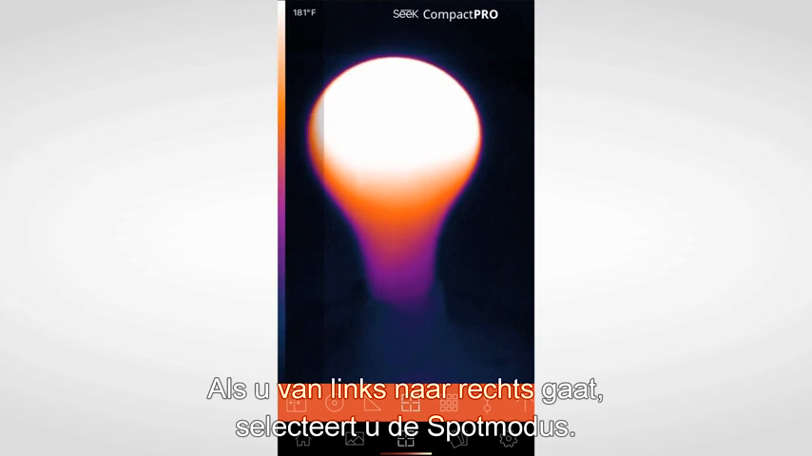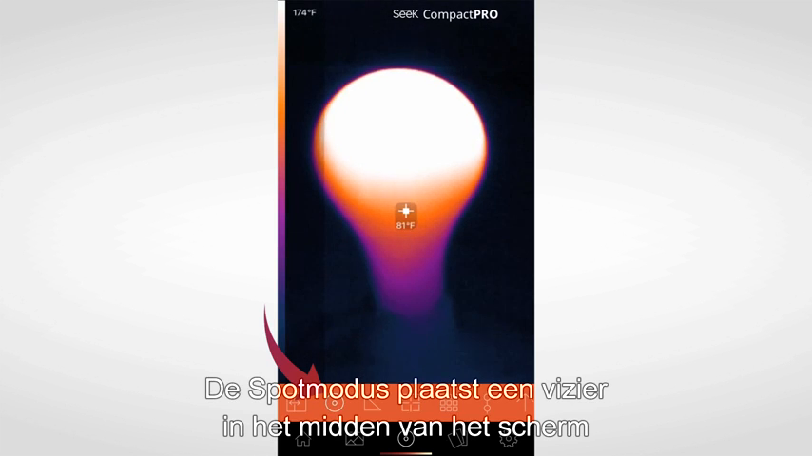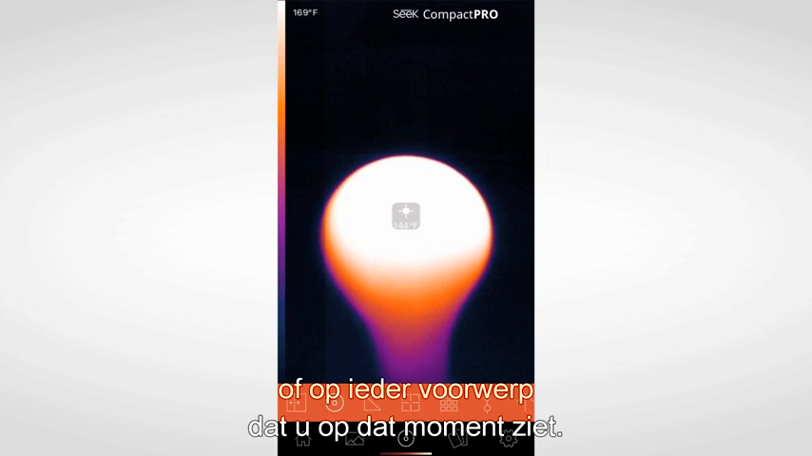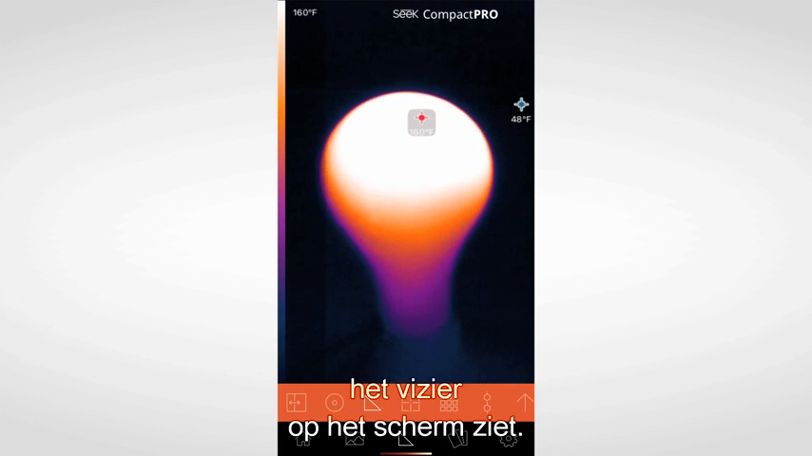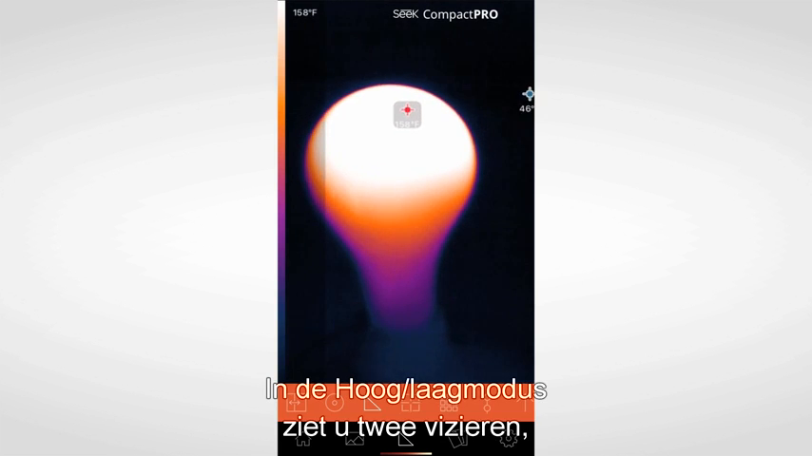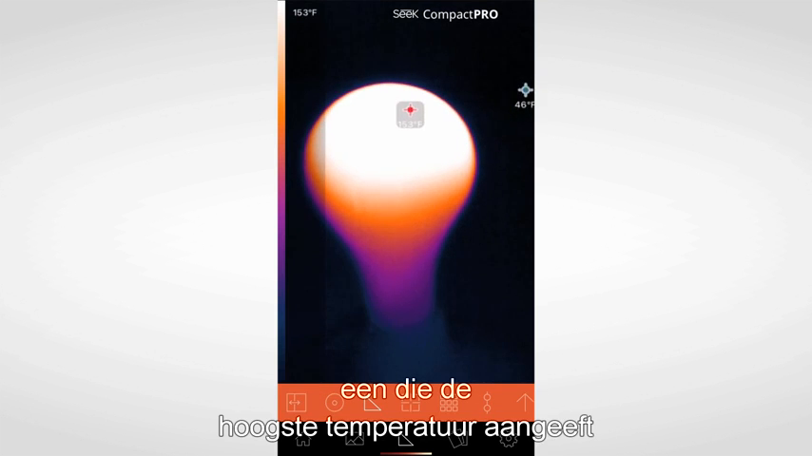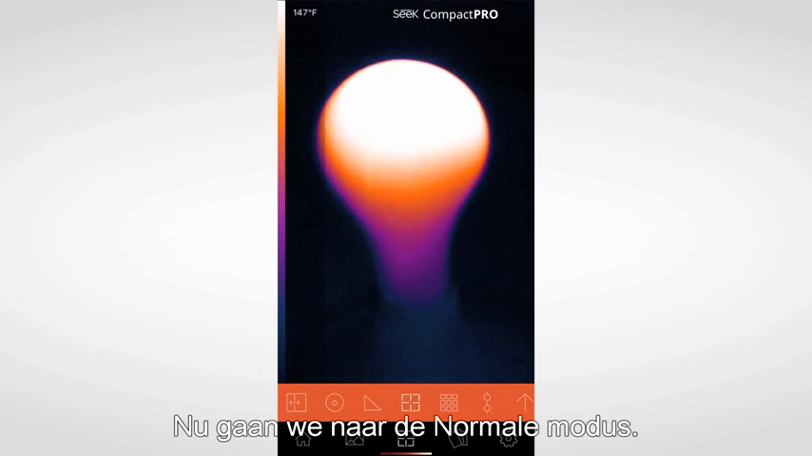Moving left to right, you'll select Spot Mode. Spot Mode places a crosshair in the center of the screen that allows you to pinpoint the temperature of whatever object you're looking at. High-Low functions similar to Spot Mode in that you'll notice that there's crosshairs on the screen. This time, within High-Low, you have two crosshairs, one that identifies the highest temperature and the other that pinpoints the lowest.